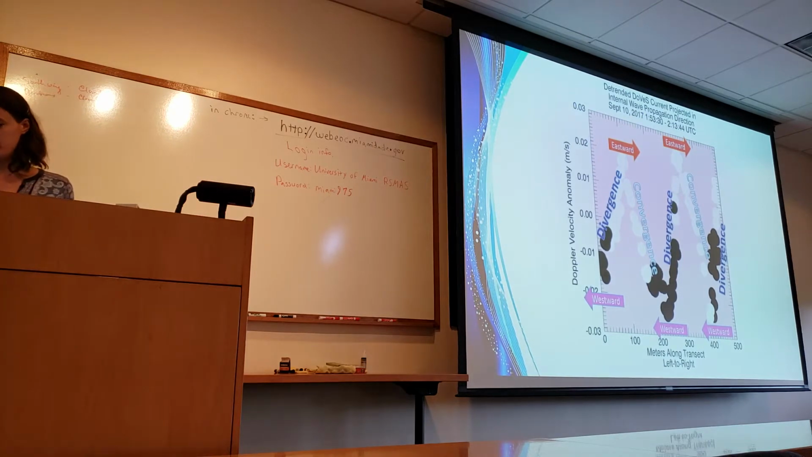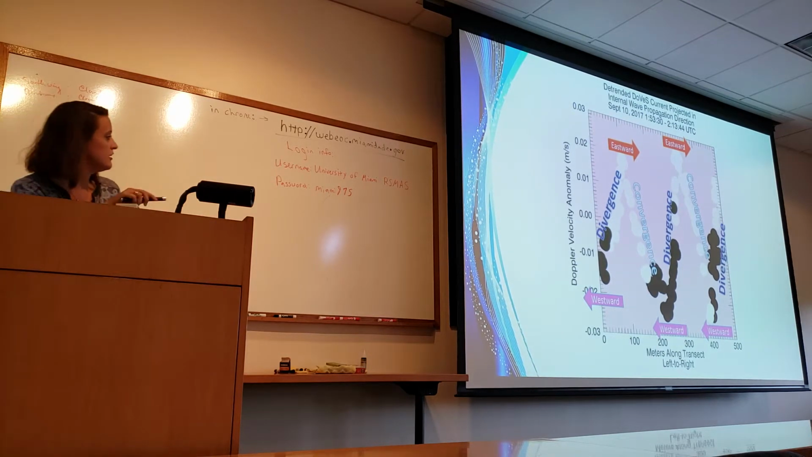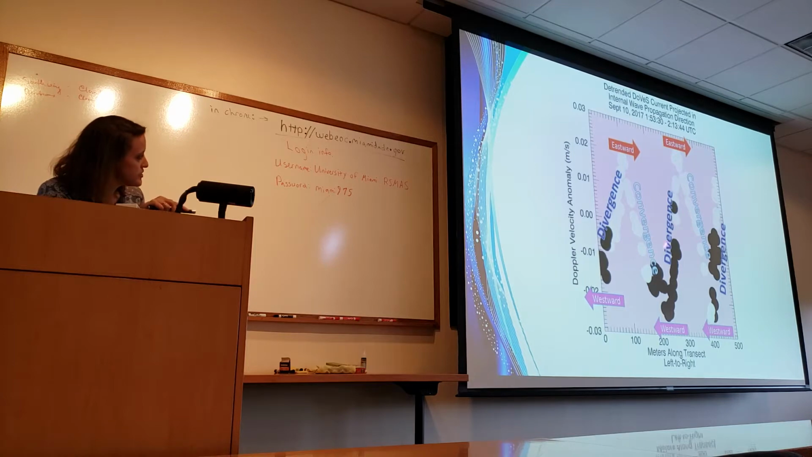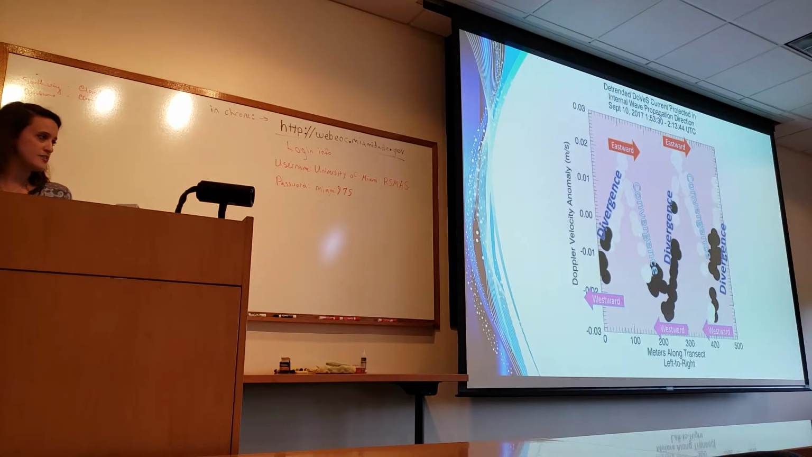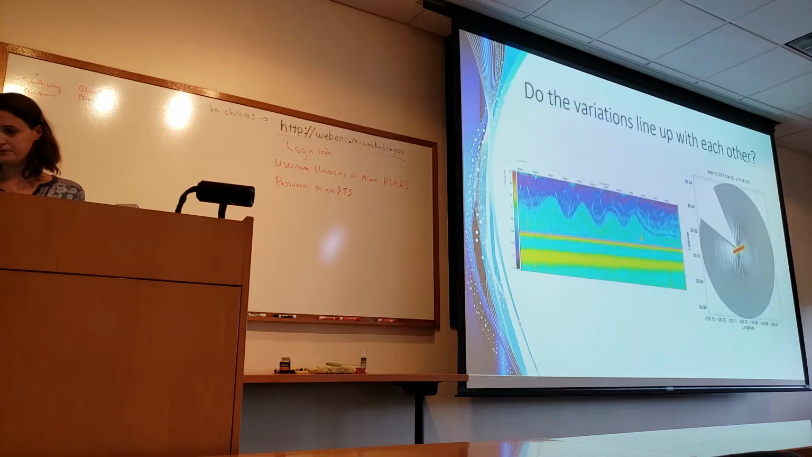So in a perfect world, all of these regions would be black and all of these regions would be white. However, it's a little bit shifted. So we wanted to do this on a couple more internal waves and determine, is this a pattern? Does this always happen? When does it happen?